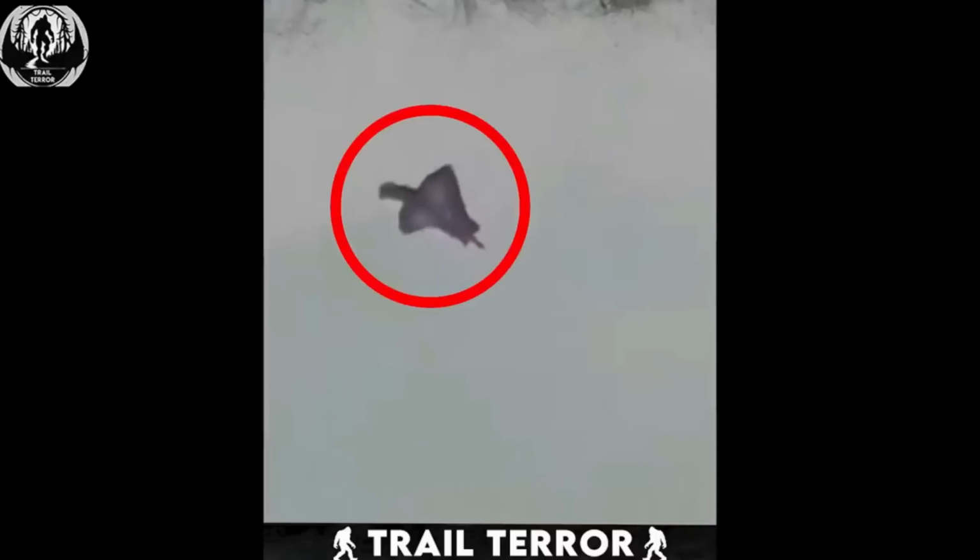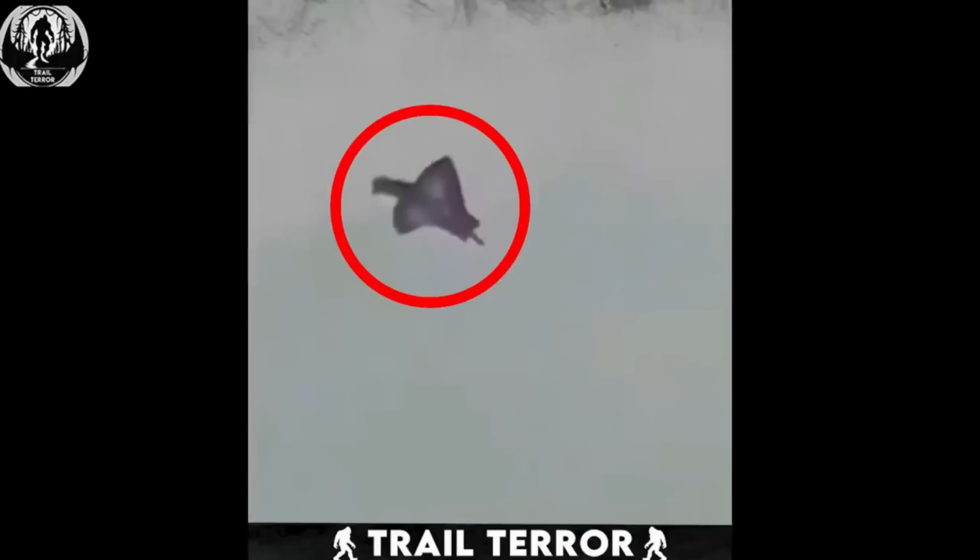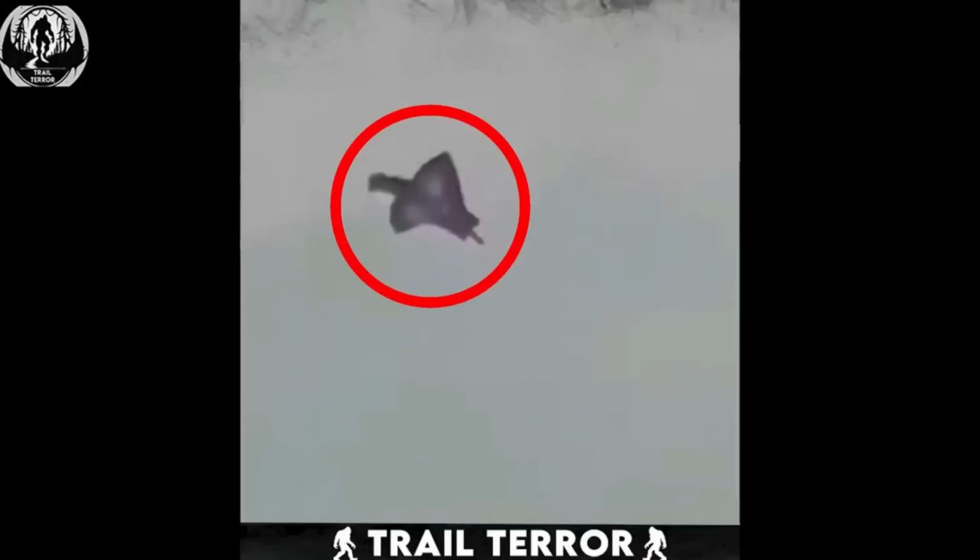This creature boasts a dark coloration and what seems like a cape-like structure on its back, reminiscent of Batman's iconic wings. It utilizes these wing-like structures to gracefully disperse water as it moves through its aquatic environment.